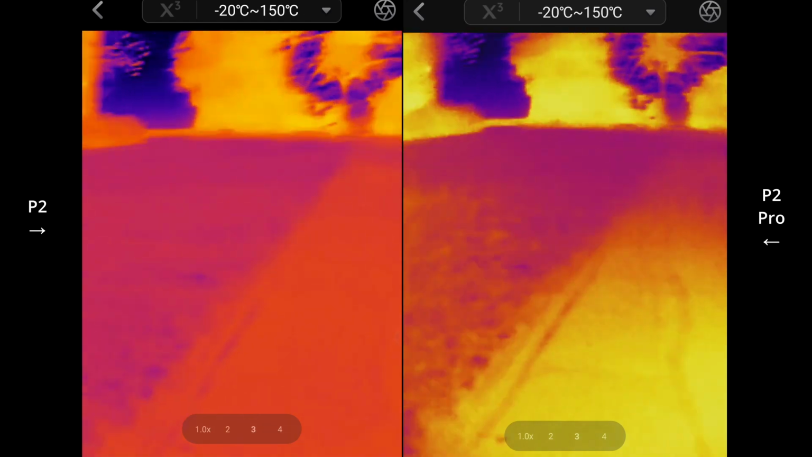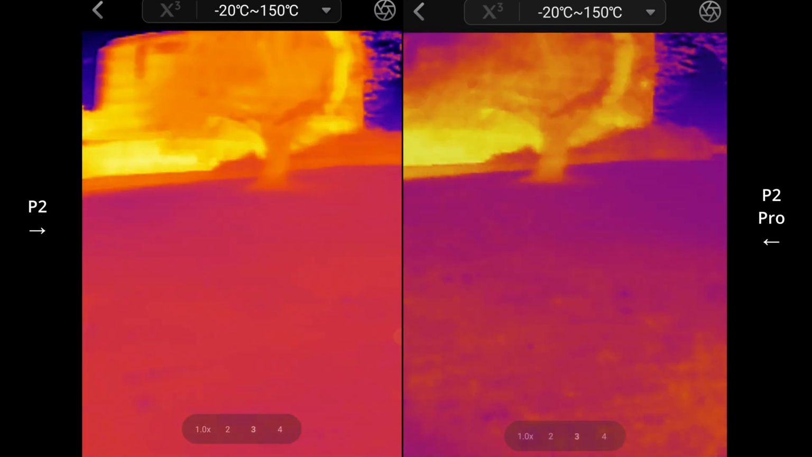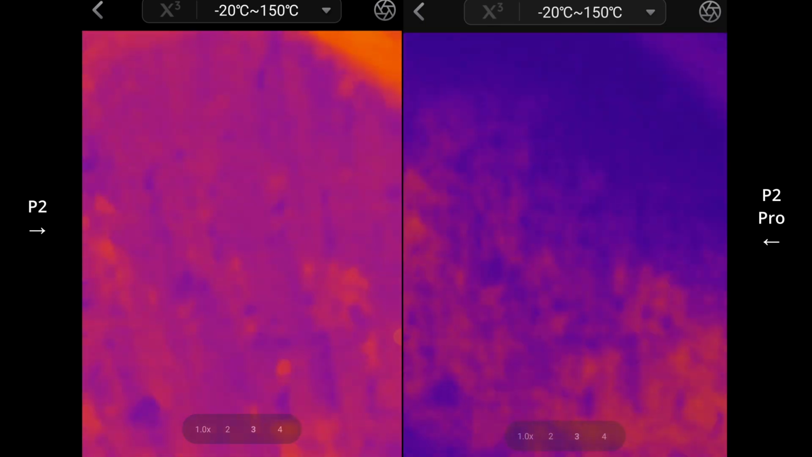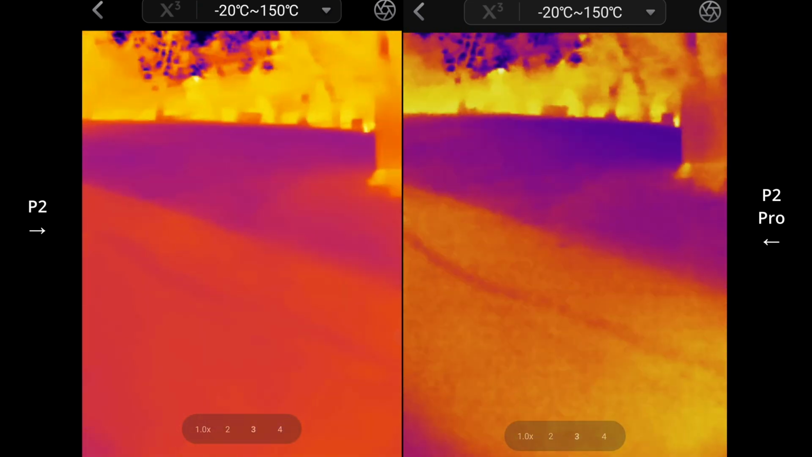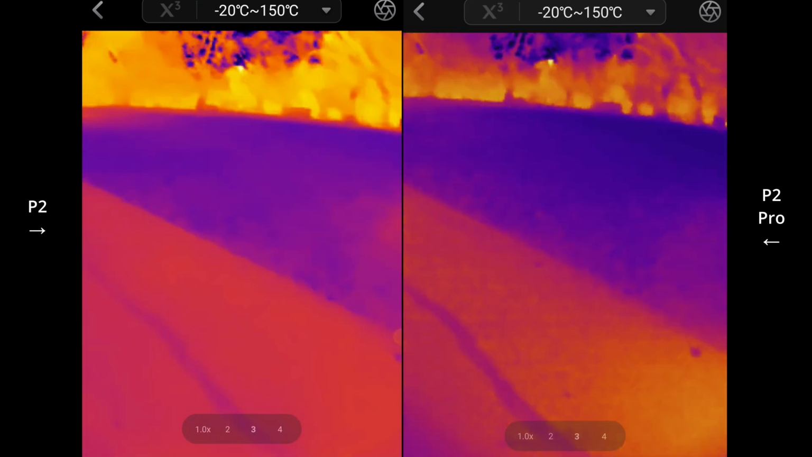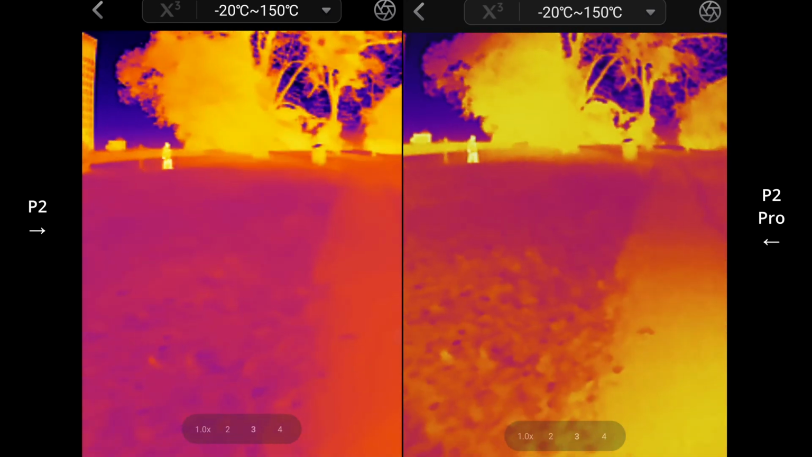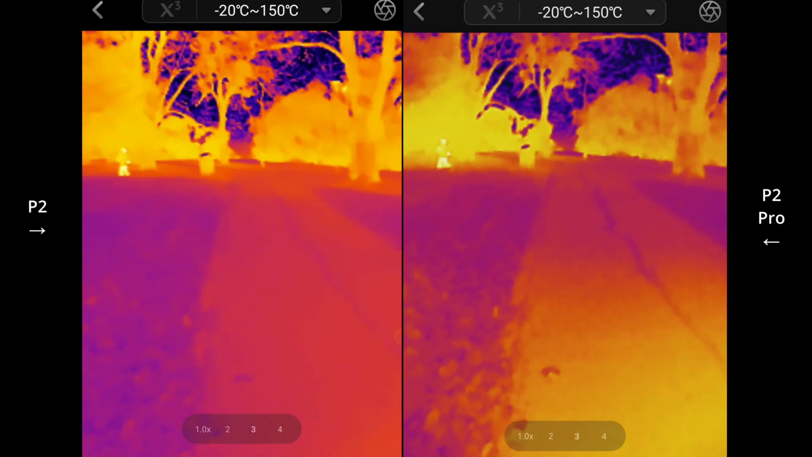Yeah, for some reason I was looking at a bunch of these, the reviews of both of these, and the footage that came out, and I sort of decided back then that the P2 looked better, but really there's more sort of similarities than not.